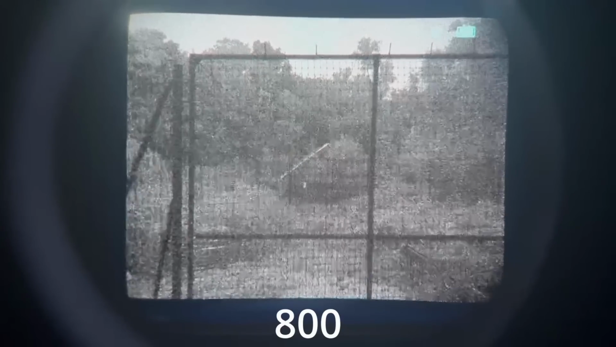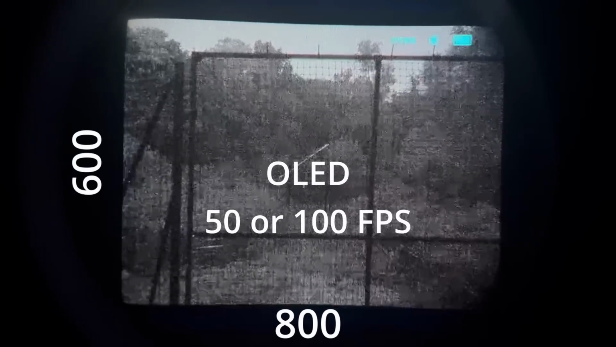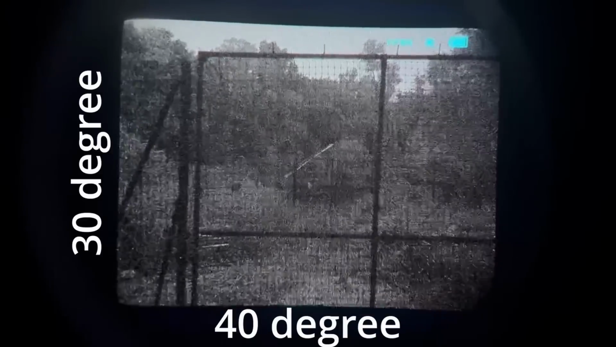The screen is an 800 by 600 OLED display with a selectable 50 or 100 FPS refresh rate. This gives it a 40 degree by 30 degree true 1x FOV. In the field of view of the device is the HUD. This tells you if the IR illuminator is on, the battery life of the device, and the FPS mode that you are on. Onto the packaging and the mount.